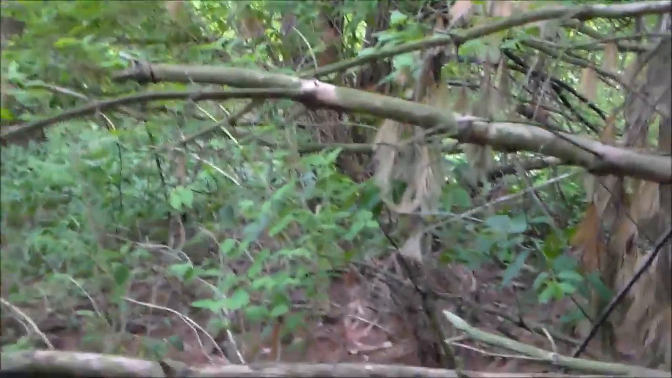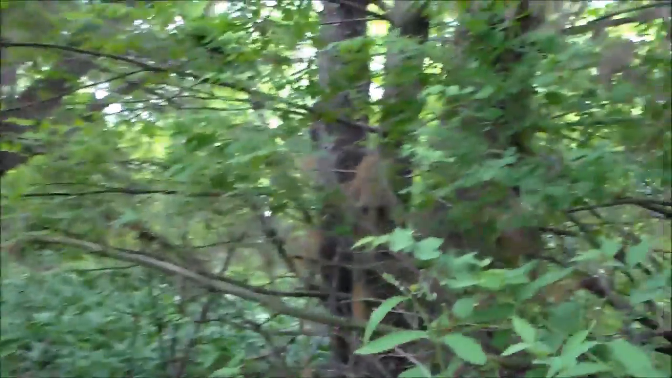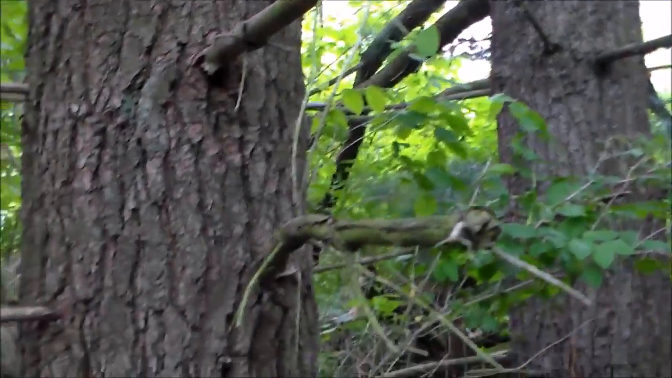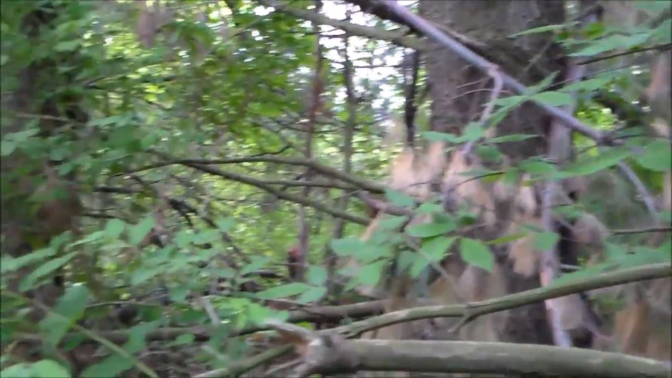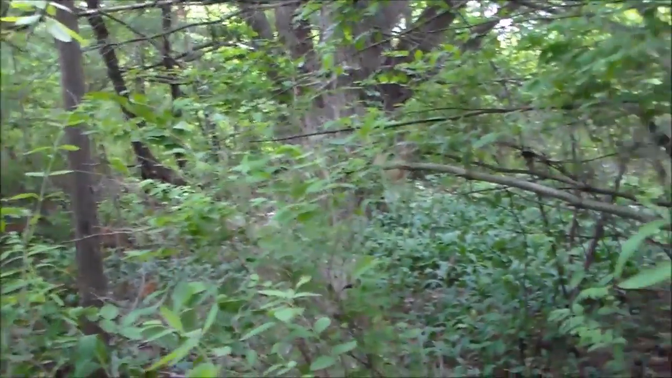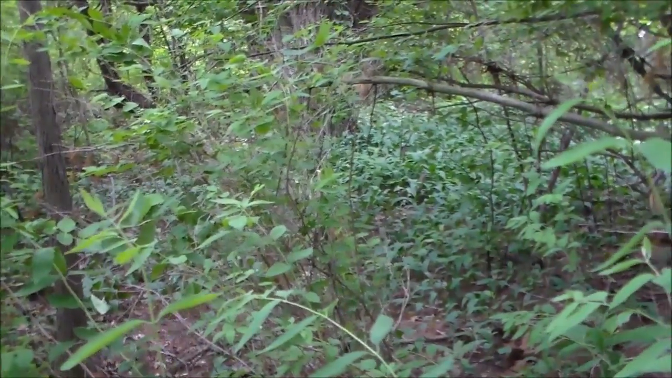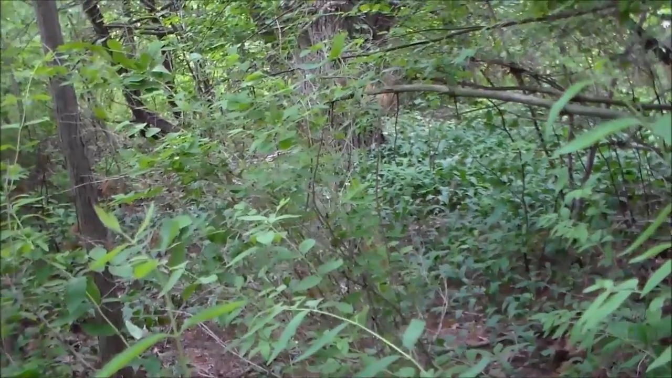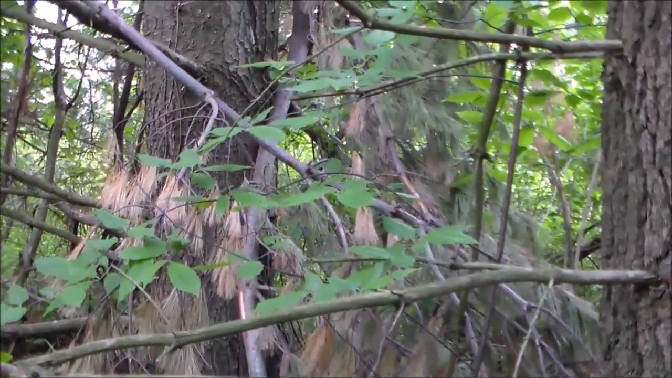I try to keep the camera rolling because the one time I did come back here on a night investigation, we had one of these pine trees shaking, like violently shaking. We heard a huge limb snap just before it happened, and did not have the camera going. And when stuff like that happens, you just don't even think to turn it on.